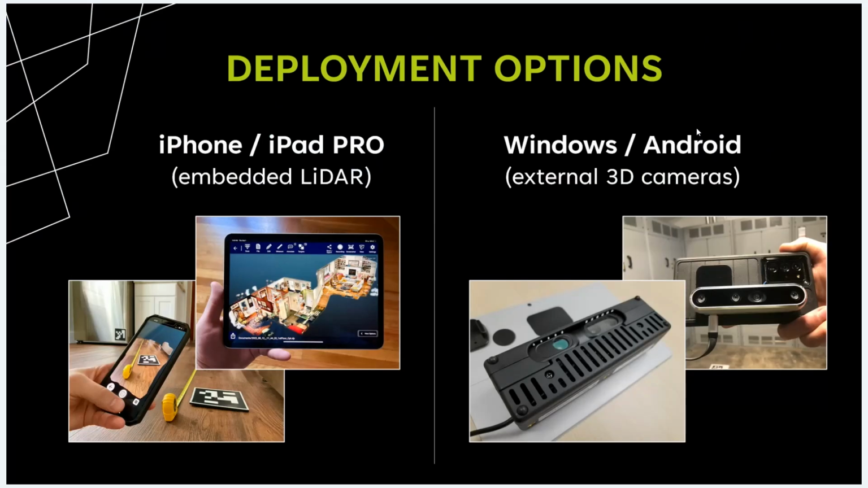And how can Dot3D be deployed? So there's a wide range of options that we support, but they can really be separated into the two categories that you see here on the screen. So on the left side, we have iPhone or iPad Pro. These are devices with embedded LiDAR depth sensing technology in the back of the phone or tablet itself. We also support a wide range of Windows or Android deployments. And in that case, you are utilizing an external 3D camera, such as the DPI-X that you see here on the back of a Surface Pro tablet, or the Intel RealSense D455 or D456 that you see here attached to the back of an Android phone.